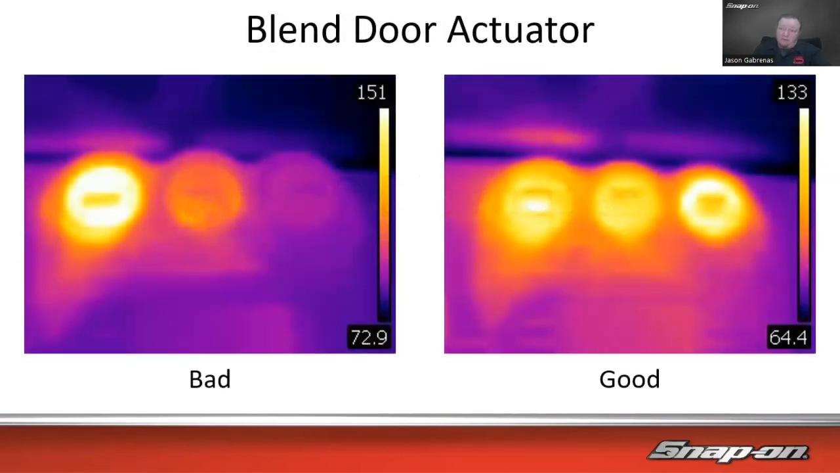How about HVAC? That's a pretty common one as well. How about a blend door actuator? We might have a problem. This side's full heat, and this side's not heating up at all. So maybe we have a blend door problem, maybe some sort of actuator problem in there. And then over here would be if it's working properly.